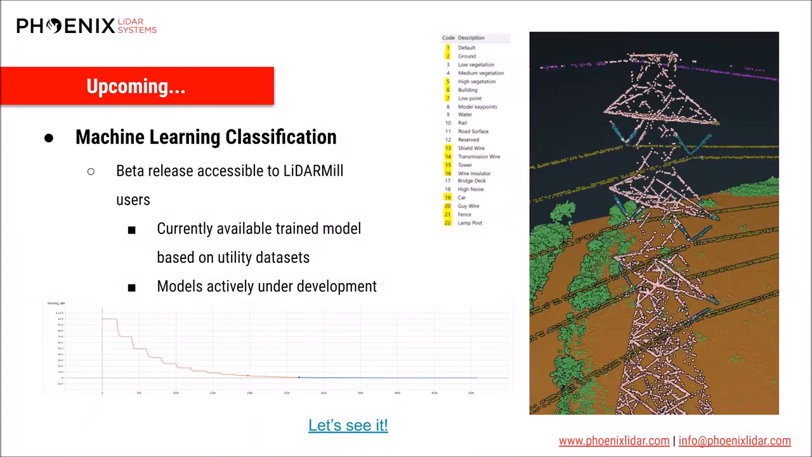Eventually, it's possible to add more trained models that are tailored for specific types of data sets, but we decided to start with a common type that has really a variety of complex features. Let's take a look at one transmission corridor that has gone through this machine learning pipeline.